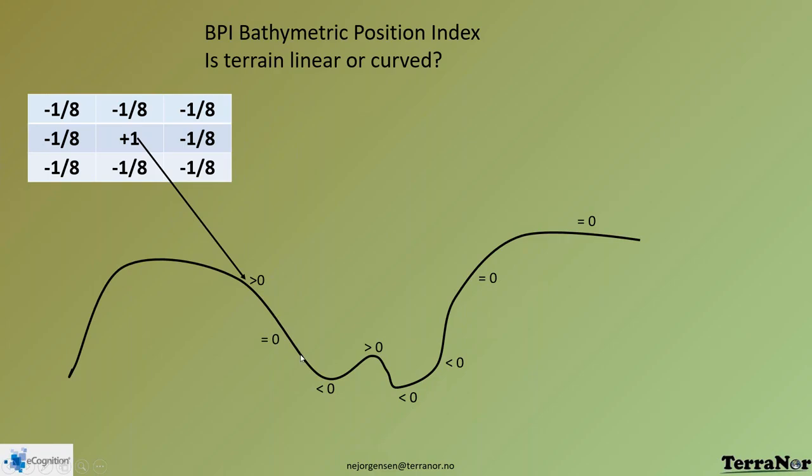It doesn't change much. And so then BPI becomes 0. And if you have a bump up here, the BPI will be above 0. And if you have a bottom, like here, you will have BPI less than 0.